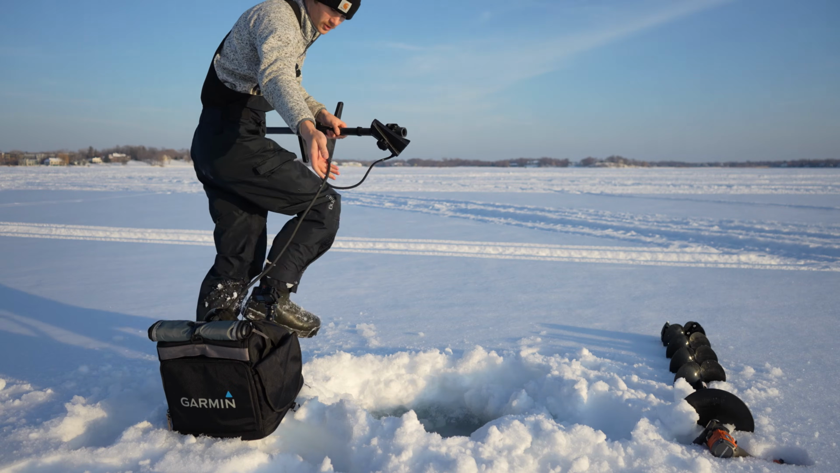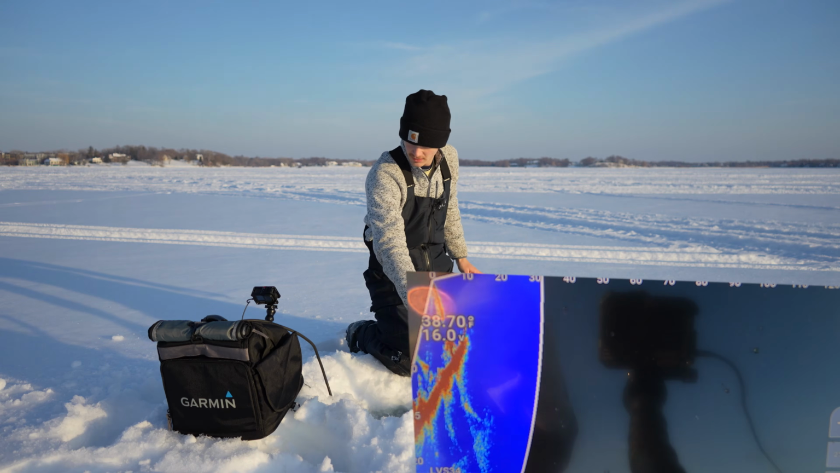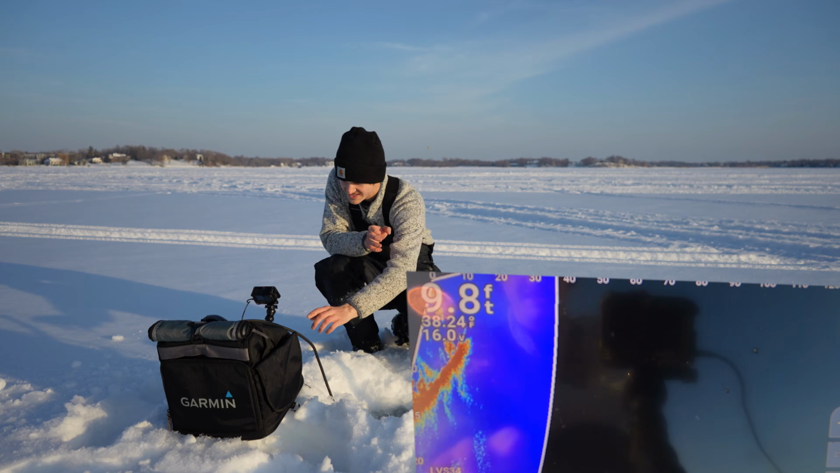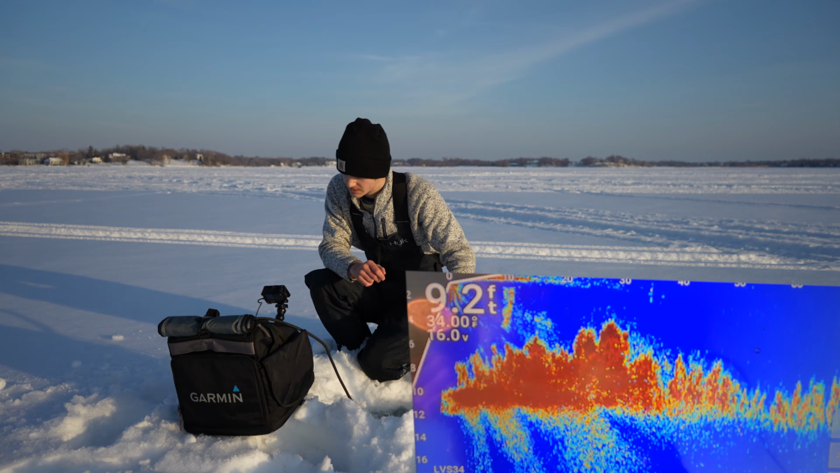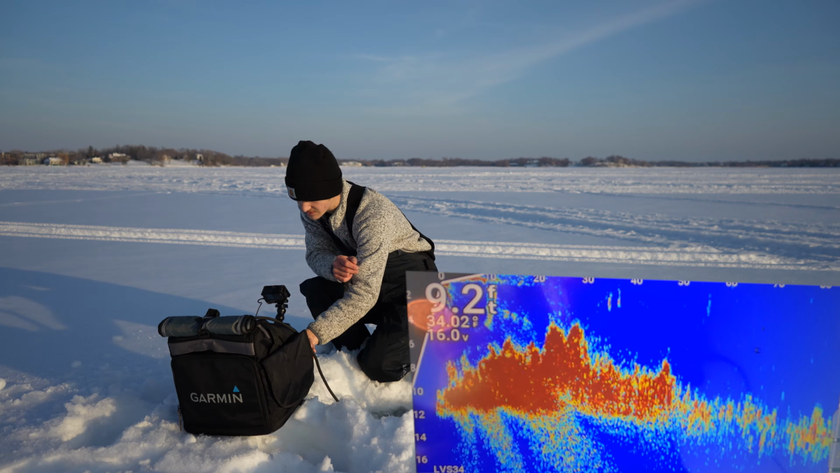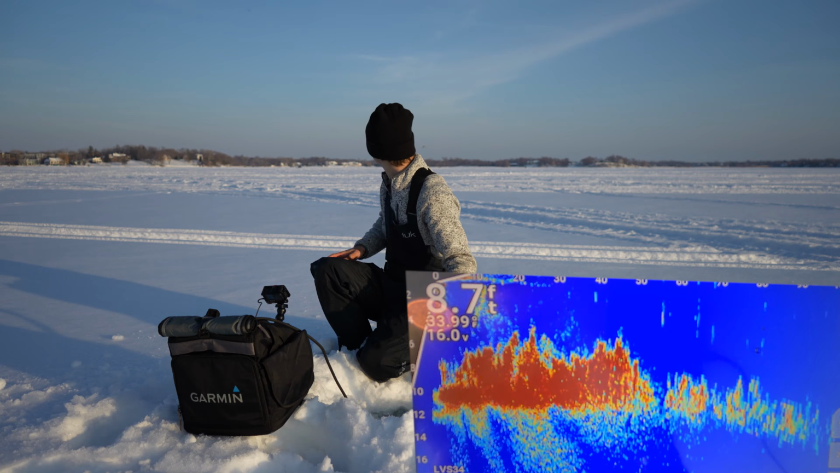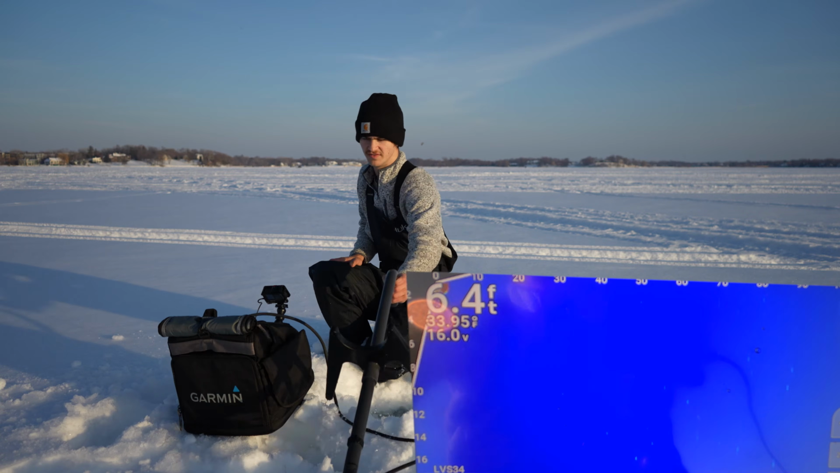All right, I just drilled a hole a little bit deeper here. Let's take a look. What are we in right now? 10 feet still? Possibly a weed edge. Man, there's a lot of weeds for a long time. Looks like the weed edge could be about 50 feet that direction. Let's give it a look, guys. Let's go 50 feet that way and check.